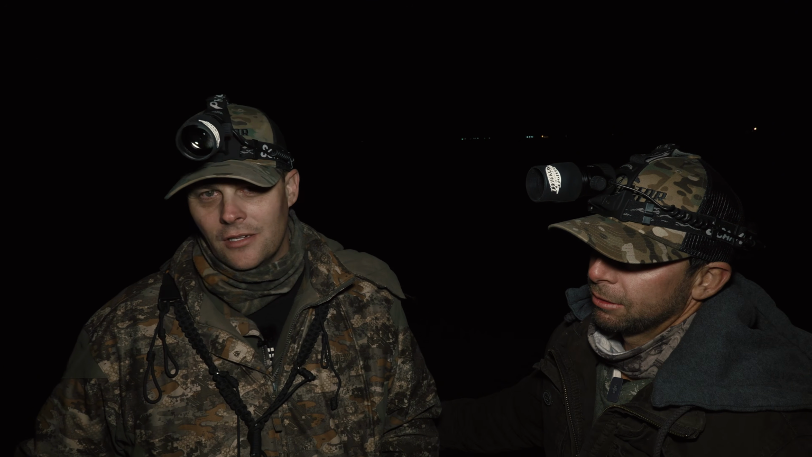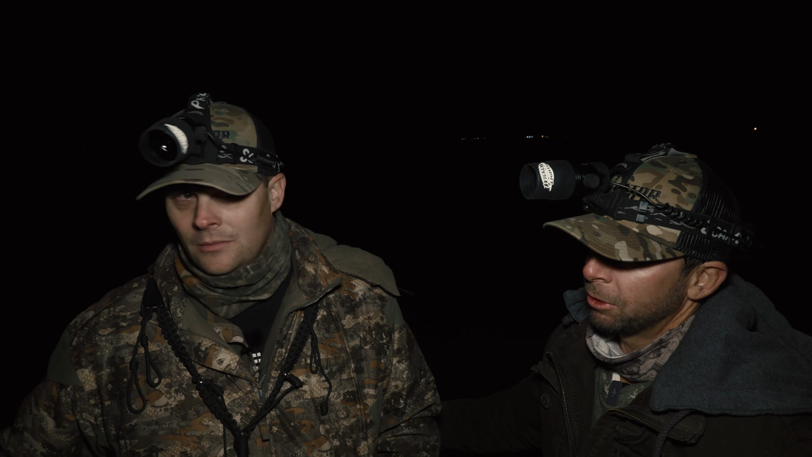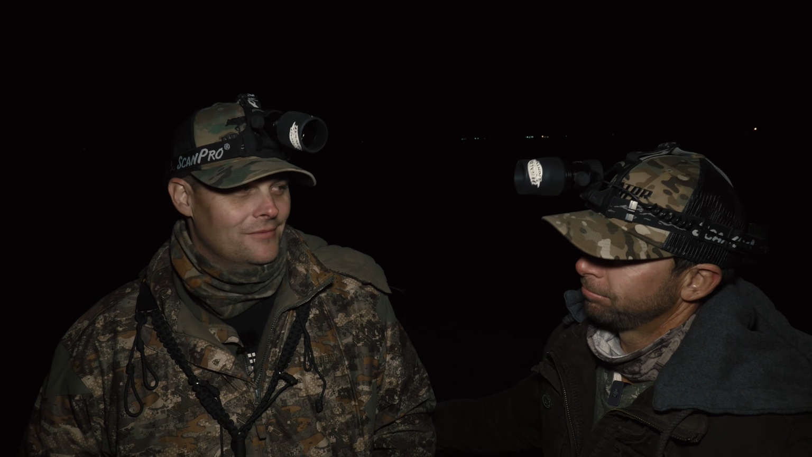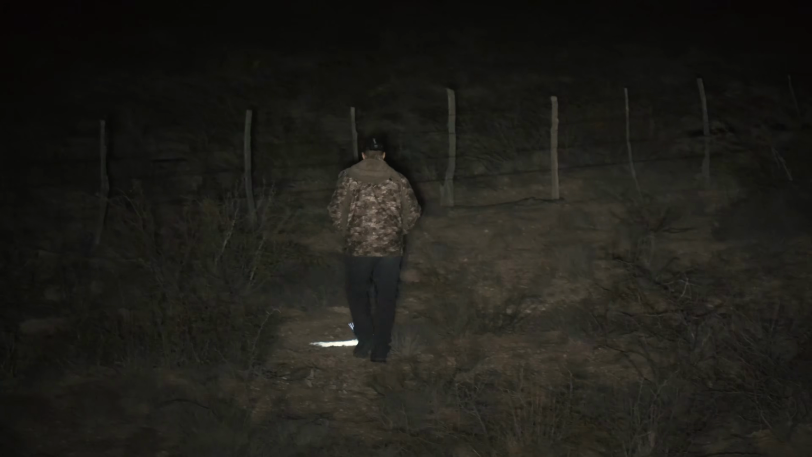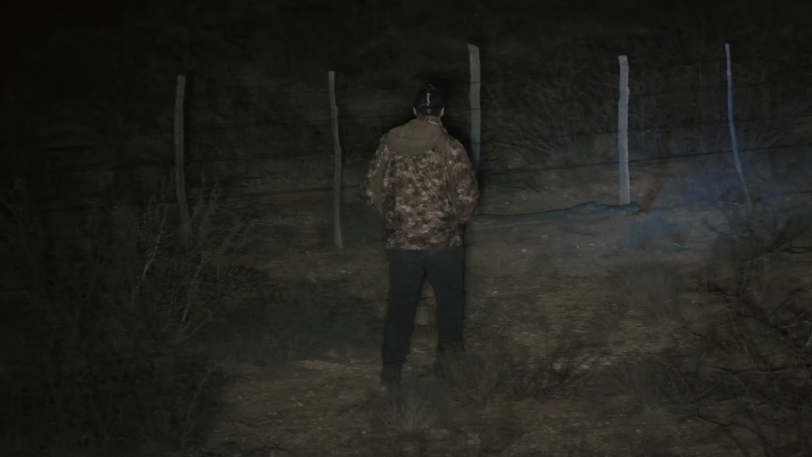These calm nights like this are tough. It's almost like they're on high alert and they can hear everything. Like if this truck moves or creaks a little bit, man, they're on point. Yeah, that wind gives them a little confidence. And when there's no wind, they're on edge. He wasn't as close as we like him to be, but still worked. Yeah, good shot.